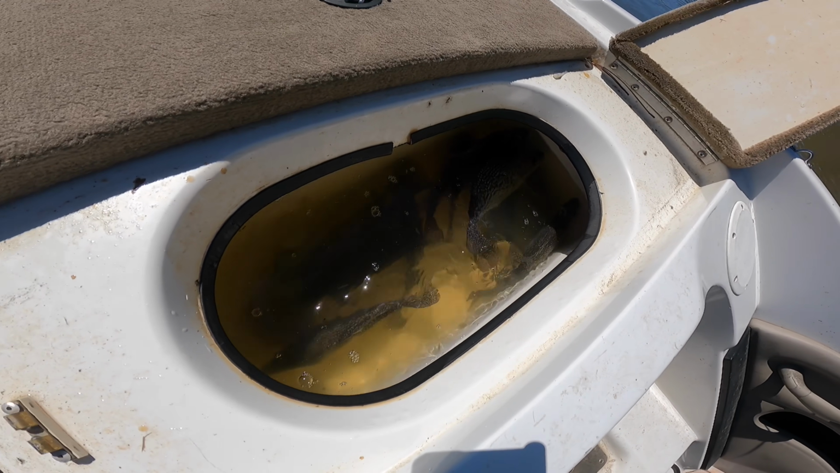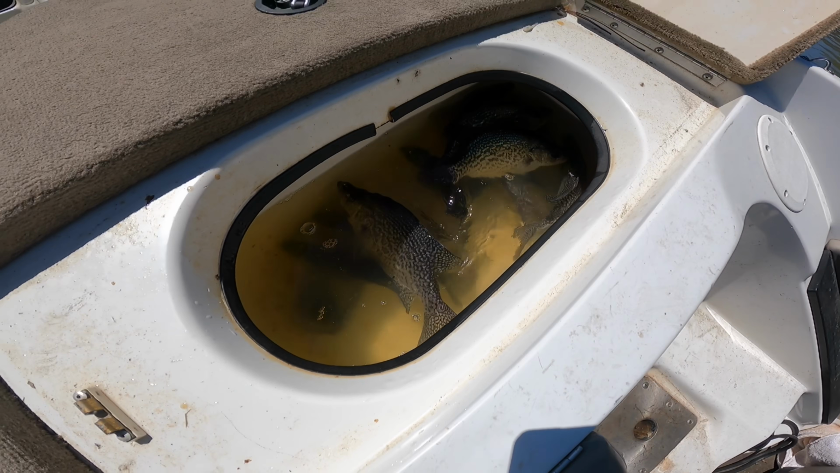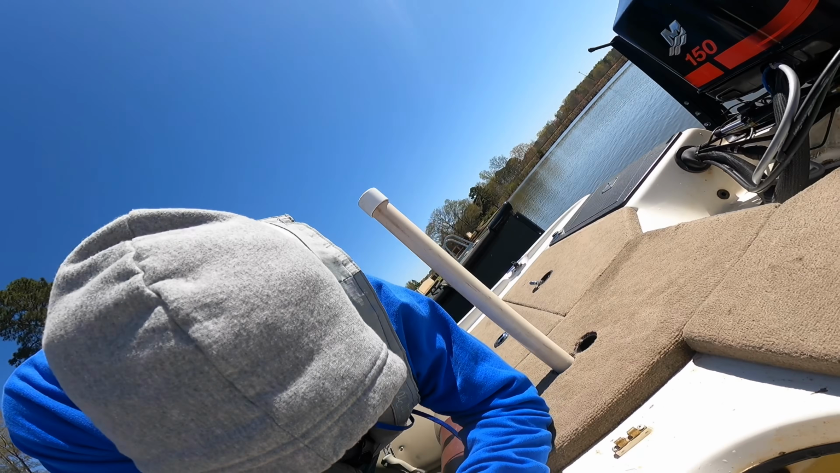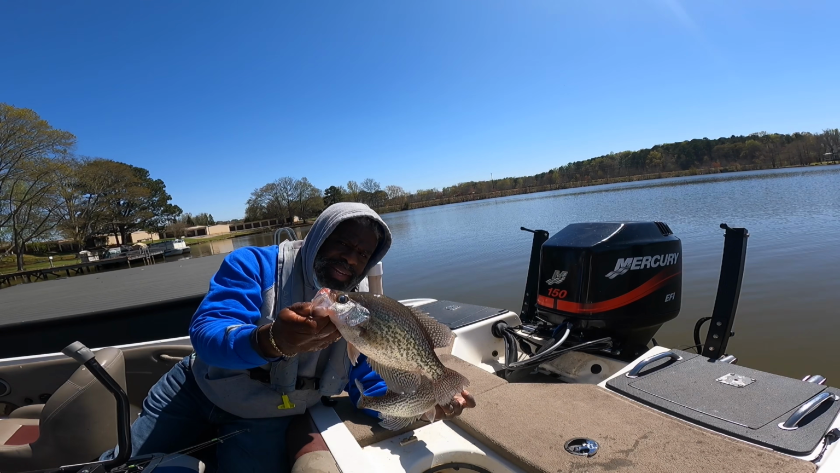Alright folks, let's take a look at this live well. I got probably about 10 fish in here. Maybe a cool dozen. Let me get a couple of these Shirleys out for you. I got about 10 good quality fish right here.